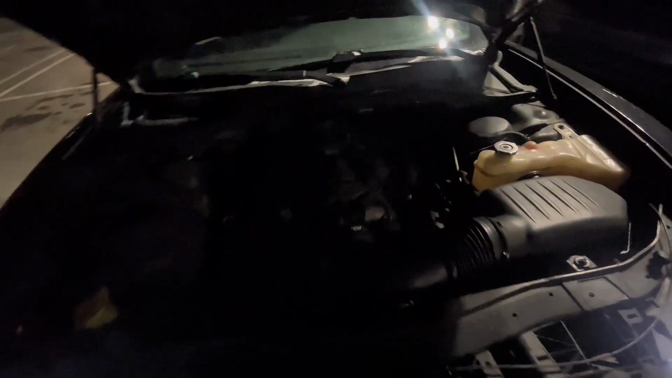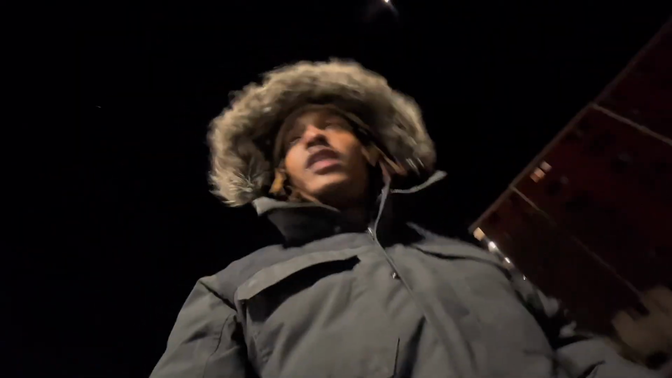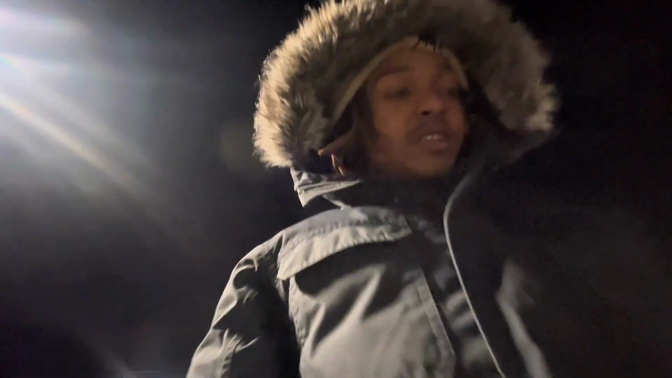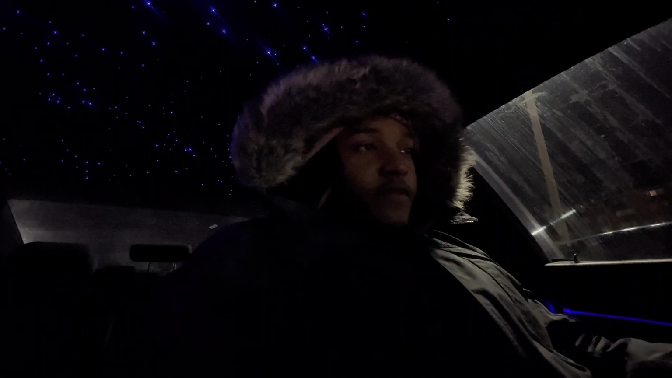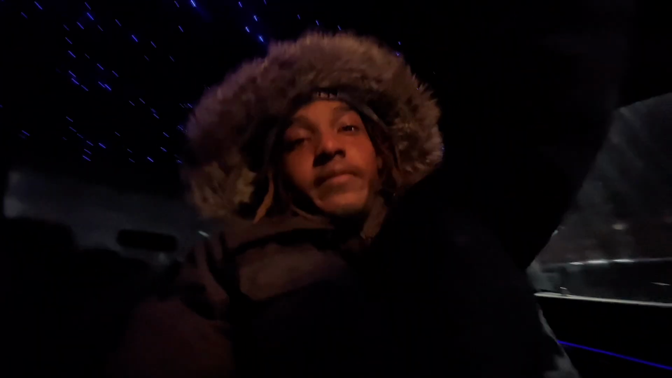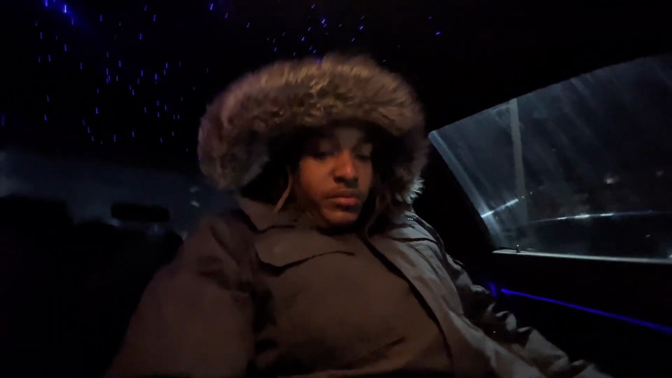I'm about to turn this flash off, cause this blinded me. I don't know what that noise is, bro. What is that noise? I don't get it. It randomly started doing it in the winter. My car was frozen, and I started it, and it just randomly started making that noise. I'm trying to get on the road, but it's not warmed up.